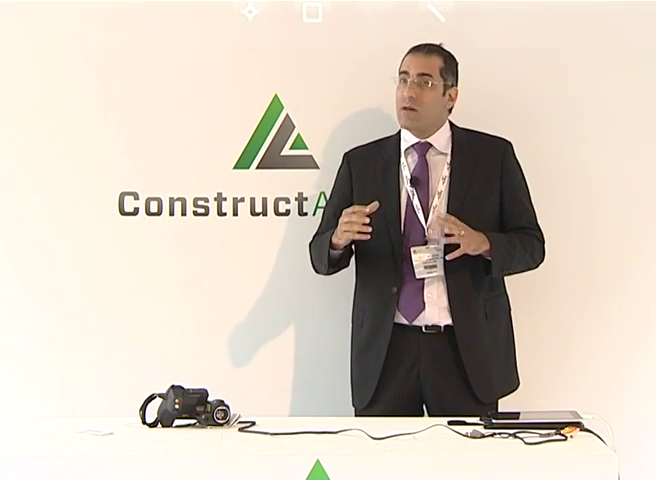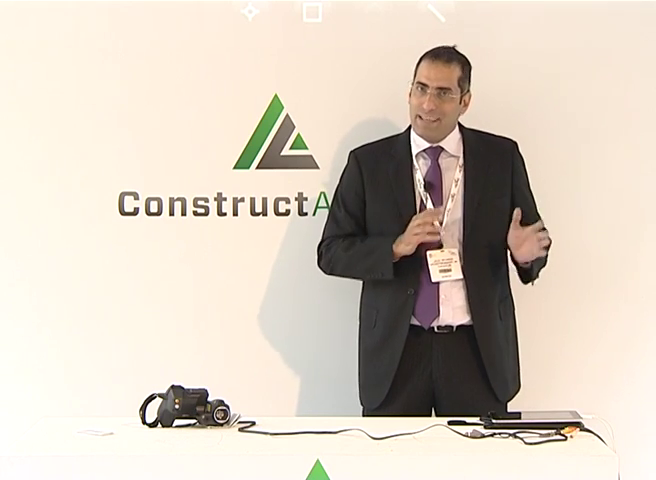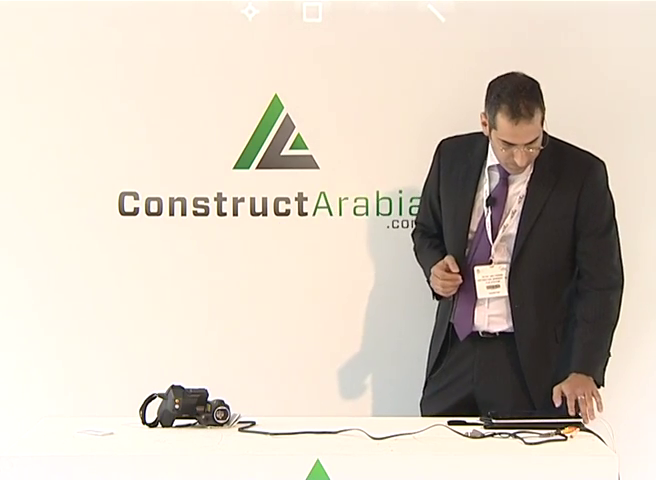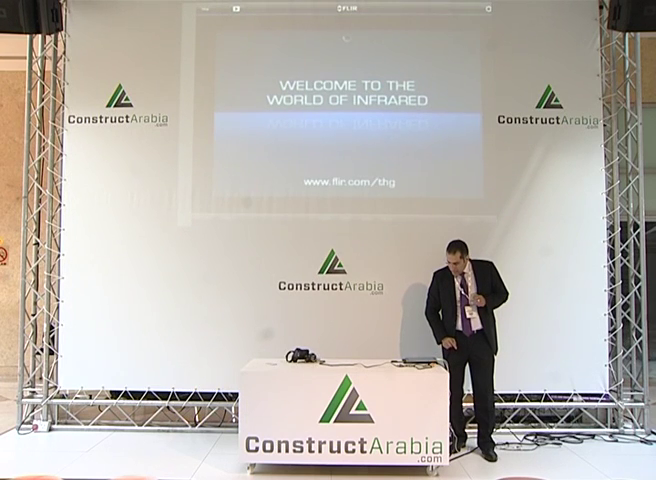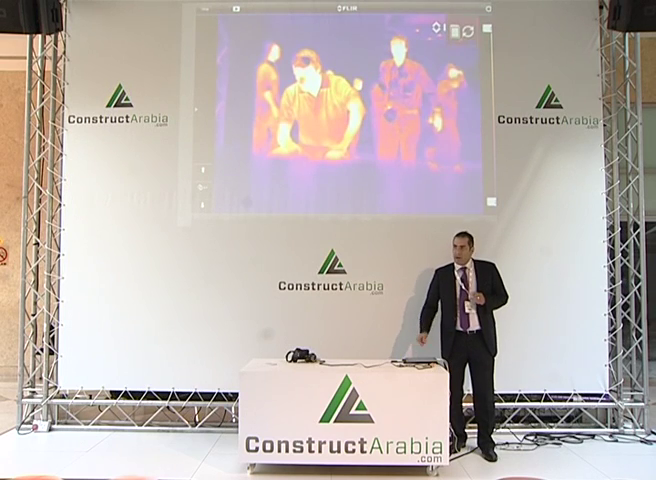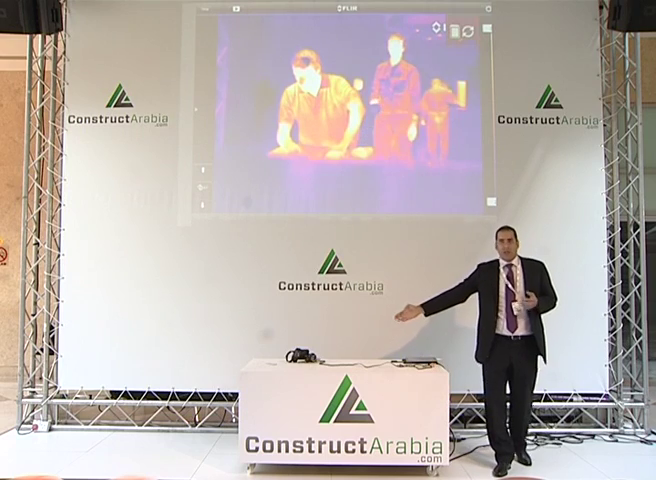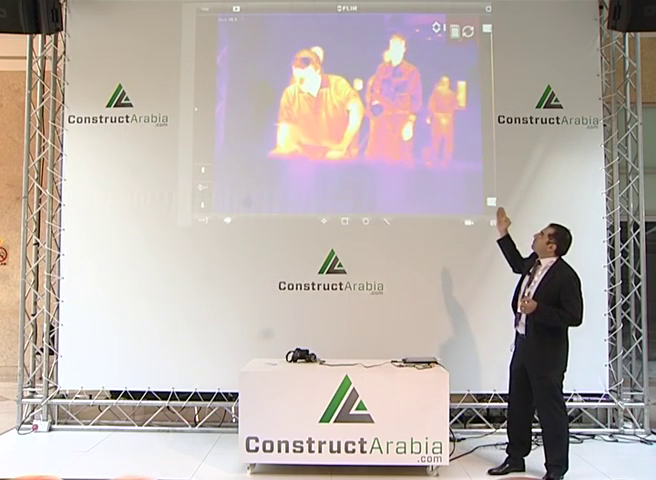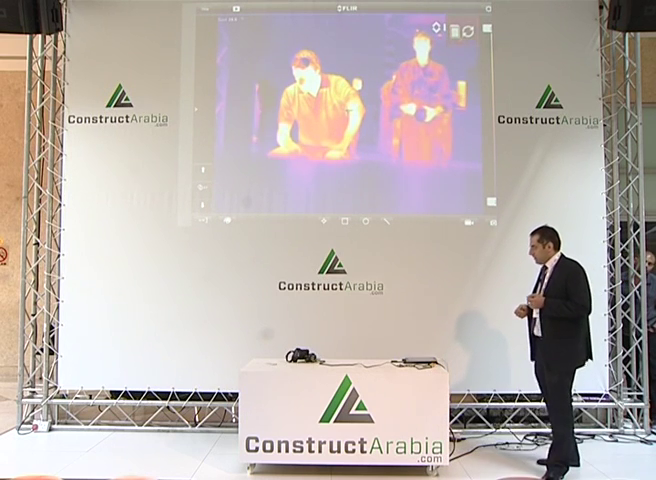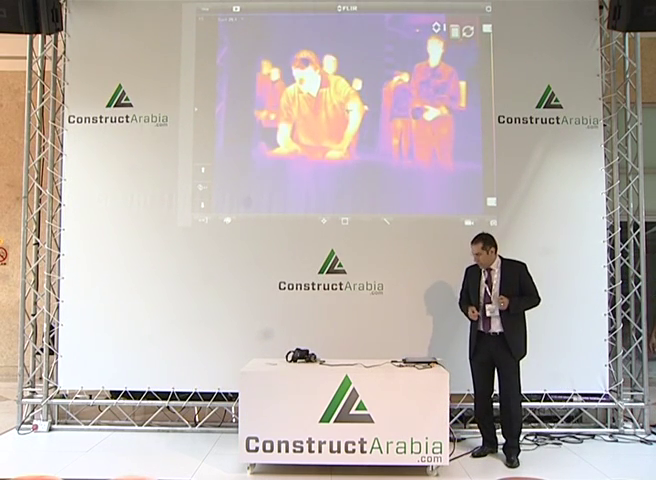So what we'll be seeing now is the thermal image which we are talking about, and we will present some shots and images which touch different fields where we can see that this technology is so fruitful for us. We can see the output of our cameras connected through Wi-Fi to our iPad or iPhone. You can see the output of the camera, how it can see the different thermal behaviors of people who are passing in front of it.